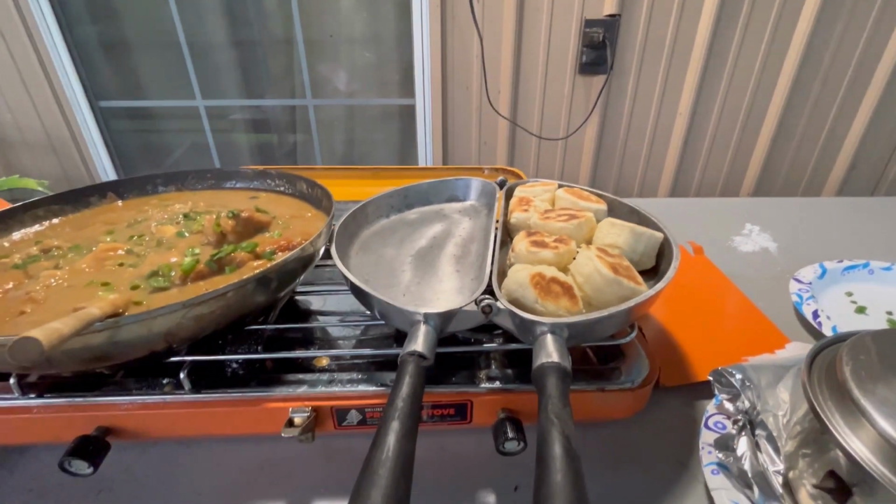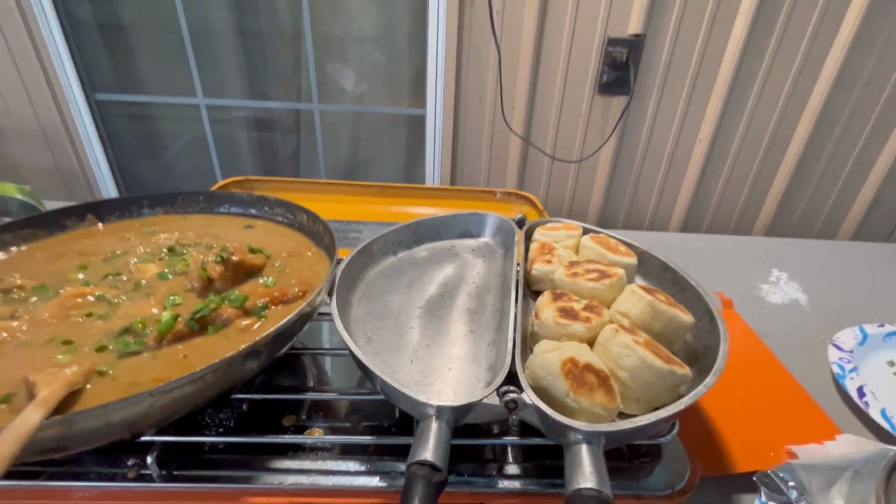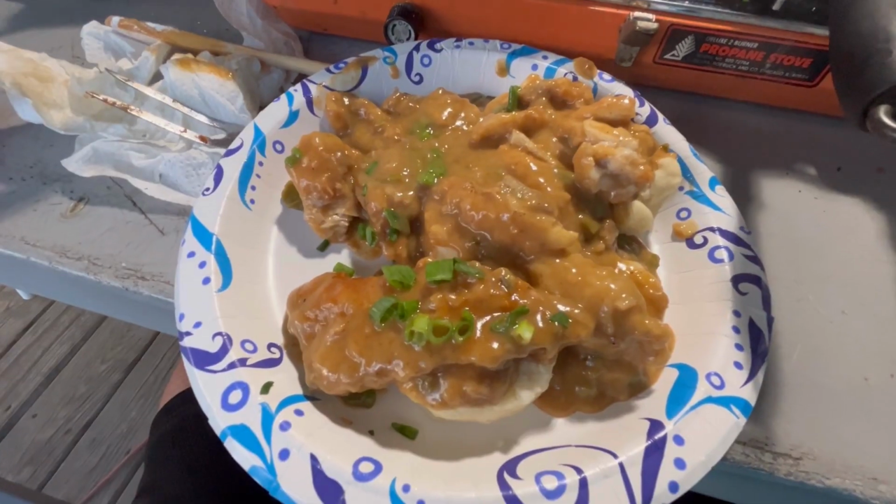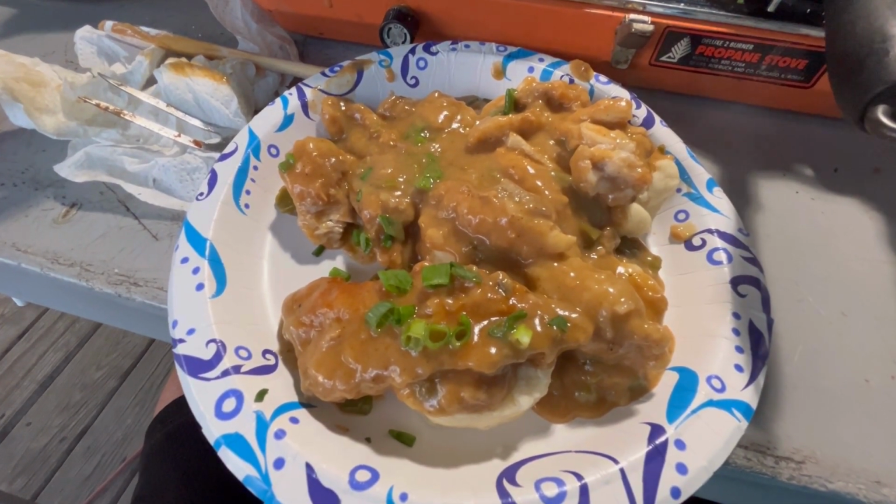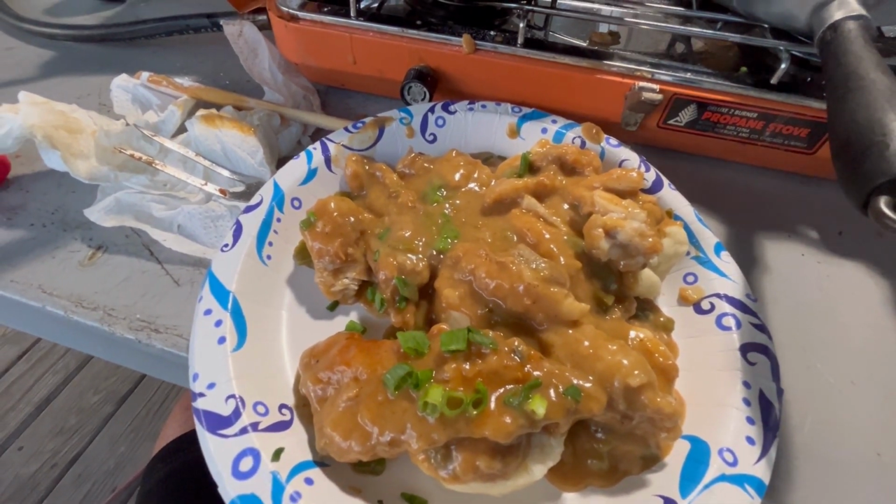All right, guys. Well, I'm finna plate this bad boy up. I'm gonna put me some stuff on there and I'll be right back. Now look at that right there. Man, I'm finna go back in the cabin in here and I'm finna eat up.